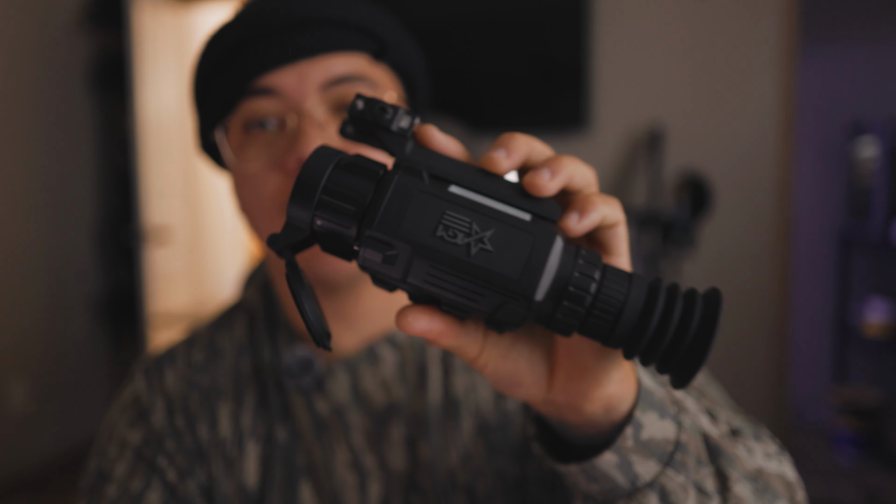The thermal has a detection range up to 950 yards. It has a 19mm germanium lens. Germanium. Could have been Americanium, I don't know. It has a 50 hertz refresh rate.